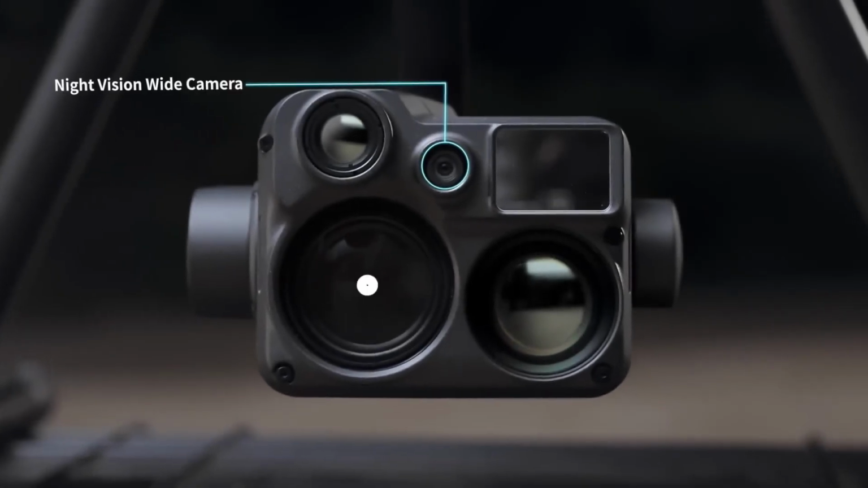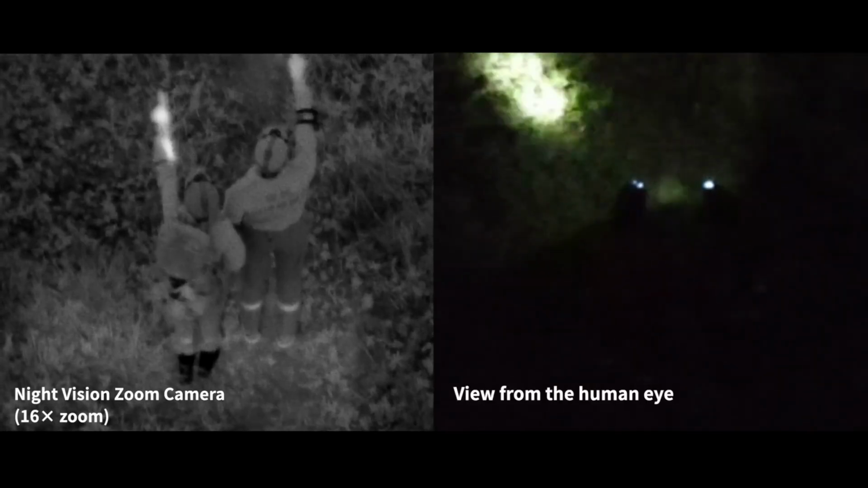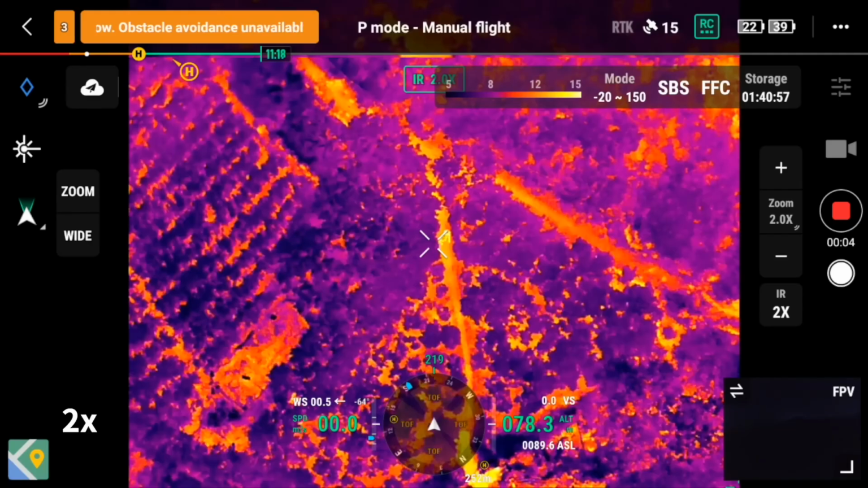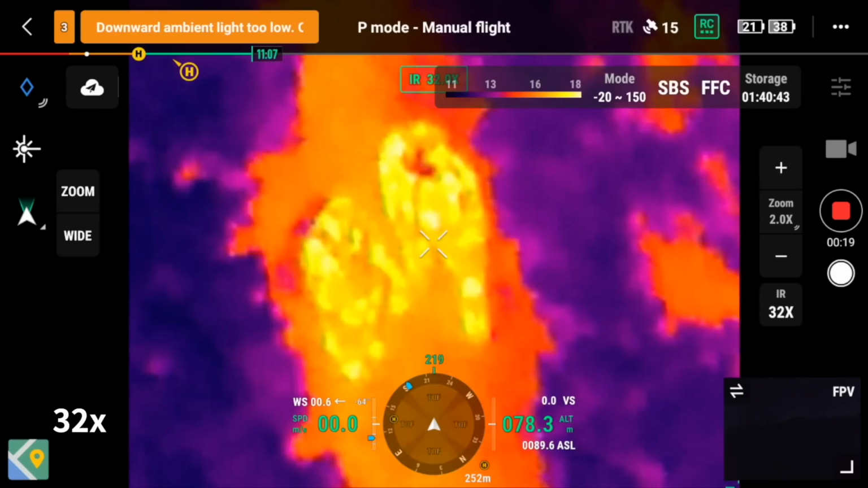With Starlight night vision wide and zoom cameras, targets both near and far can all be seen clearly at night. With 2x and 8x dual thermal cameras for up to 32x thermal zoom, you can get a full overview or zoom in for close details.